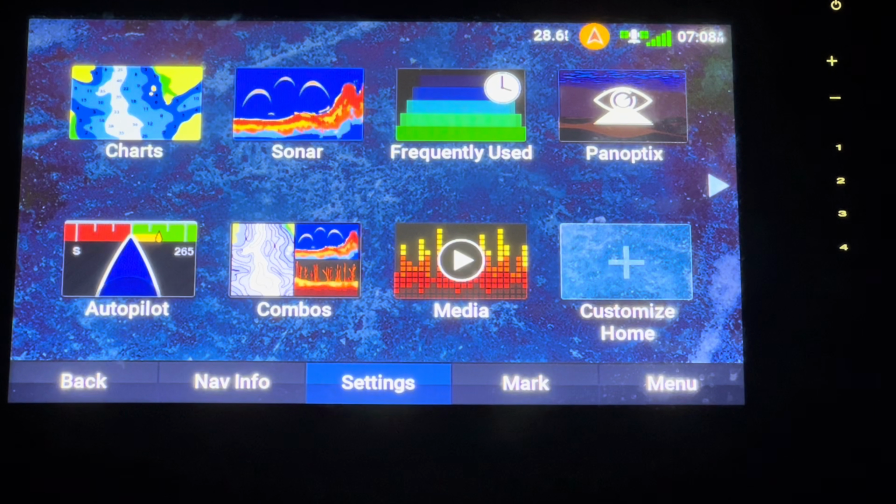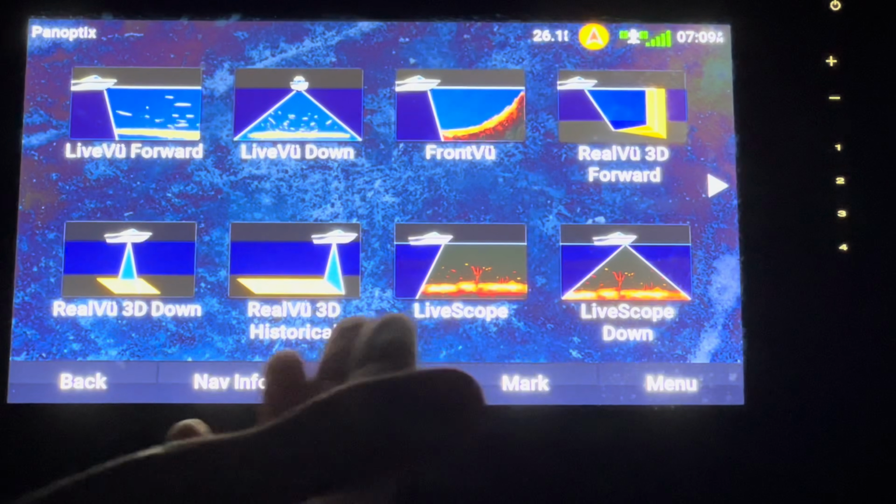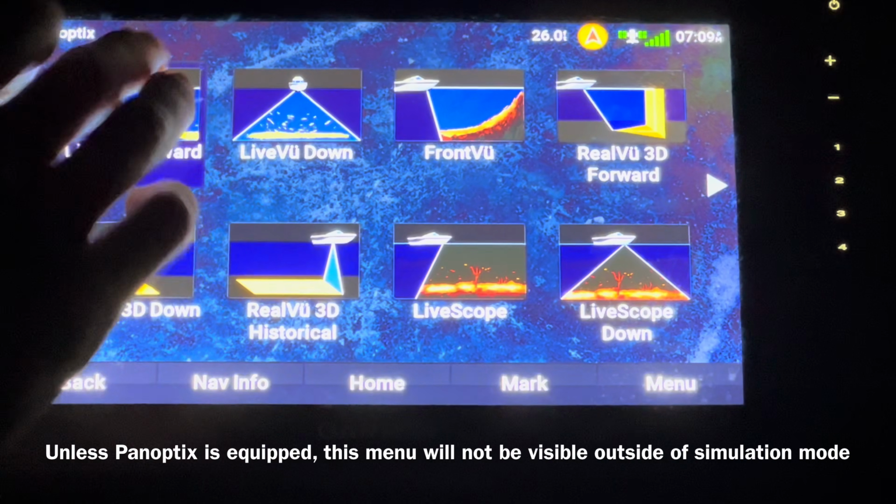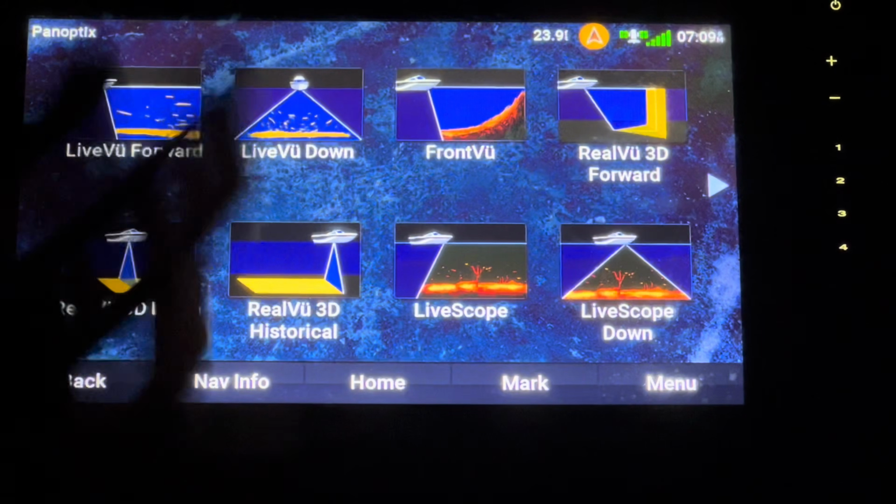So if you bought the whole setup, the whole live scope setup separately, it's going to run you at least $1,000. For a kayak, that's not really worth it for me, but pan optics is extremely useful for advanced fishermen that have bass boats, whatever. It gives you a live feed of what's happening in front of you, behind you, wherever.